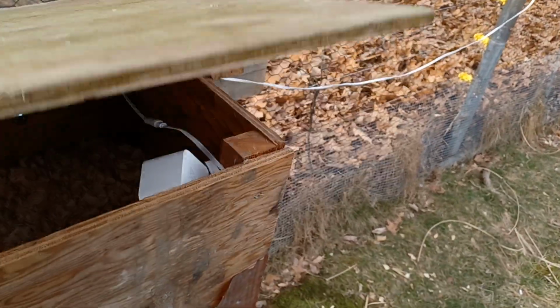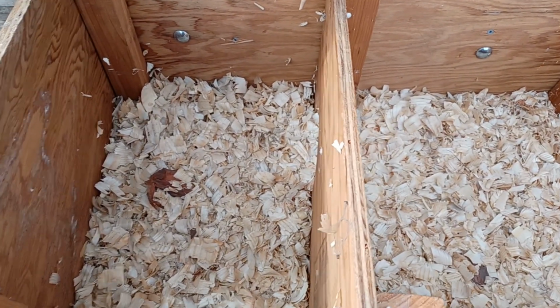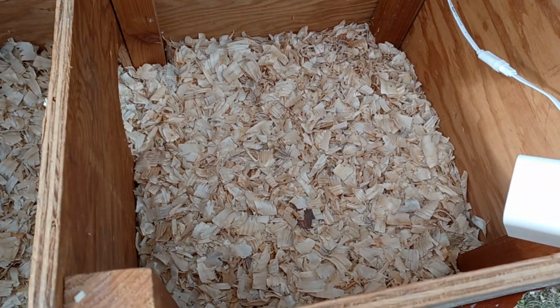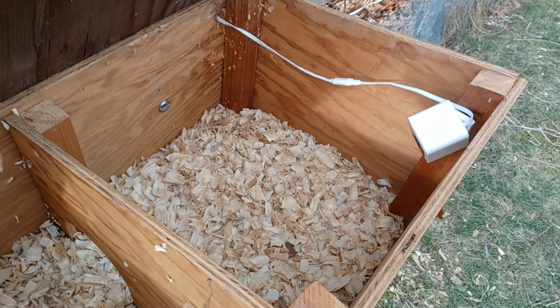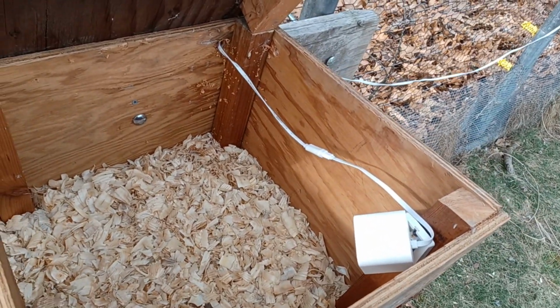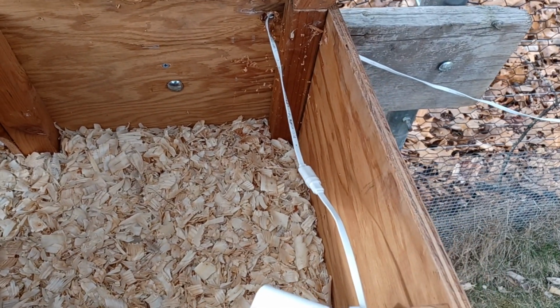Okay, so here's the nest box over here with nothing in it. Just got done putting another camera in. You can see the camera. I have wired and wireless versions, but I'm using what I have. The wireds work a little better than the boxes anyway.